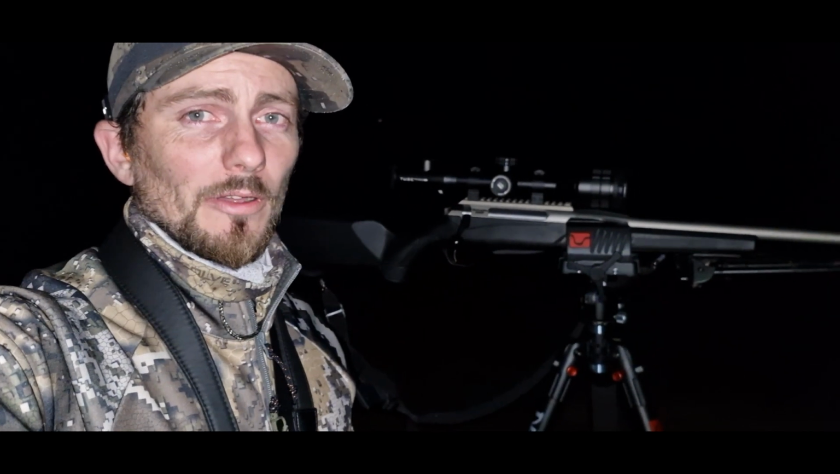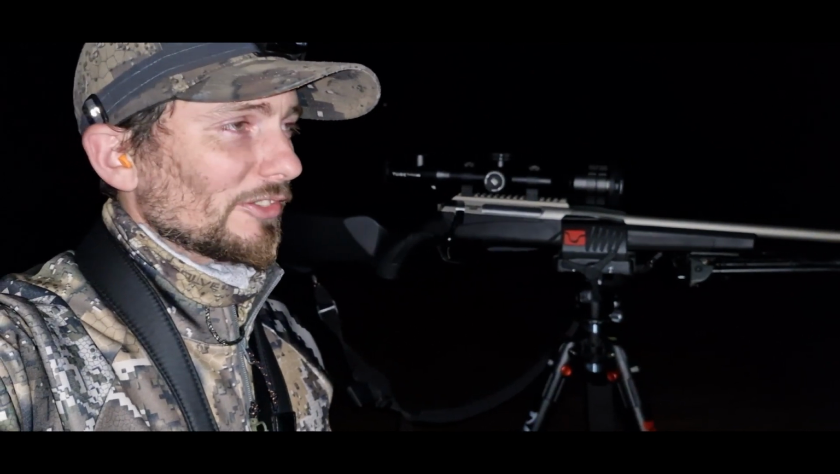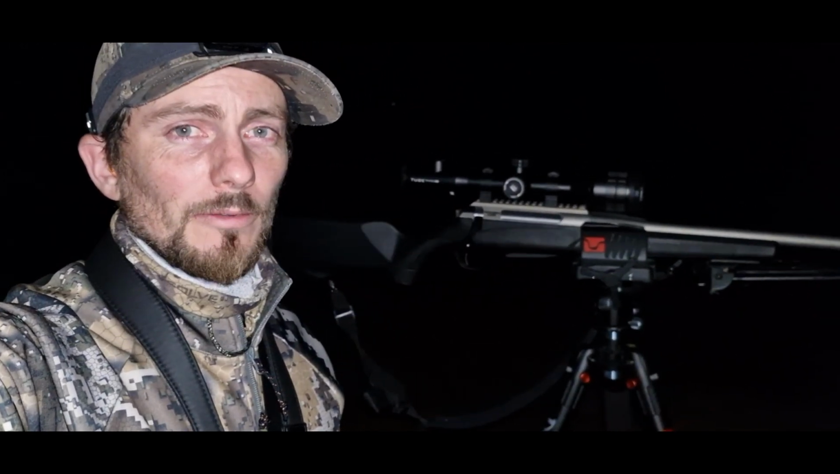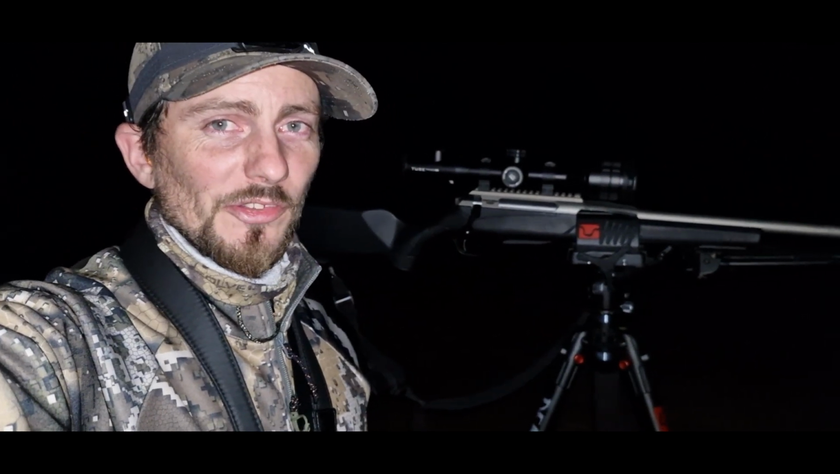G'day everyone. So I've just pulled up and I've immediately had a scan around. So I'm back out on the paddocks again, but it's not just foxes I'm chasing this time. I'm also trying to find some pigs. I'm going to try and cover as much ground as I can this evening.